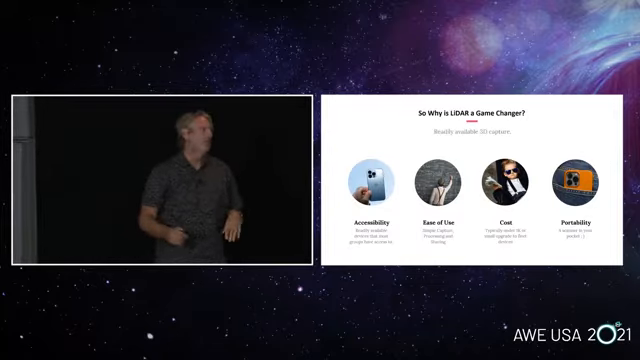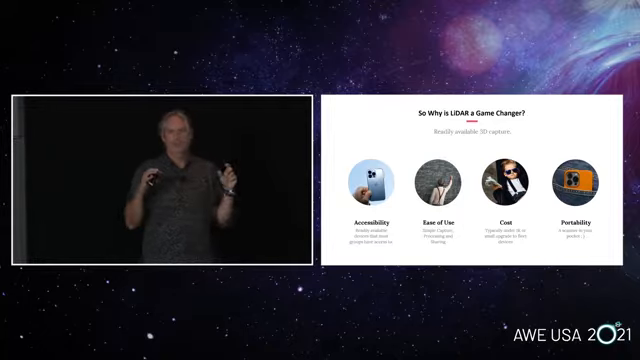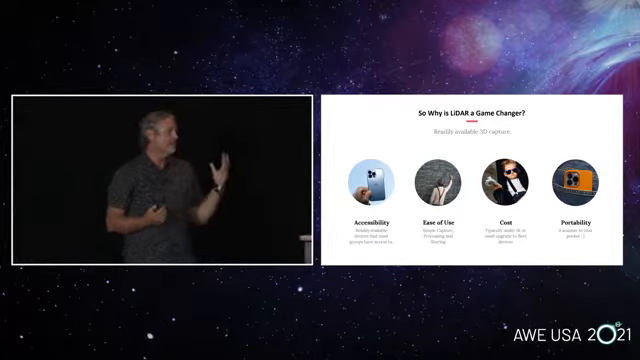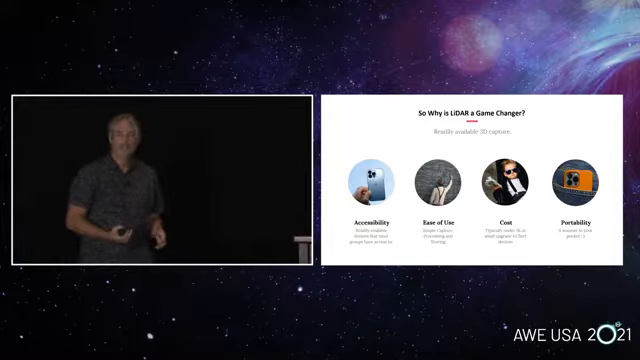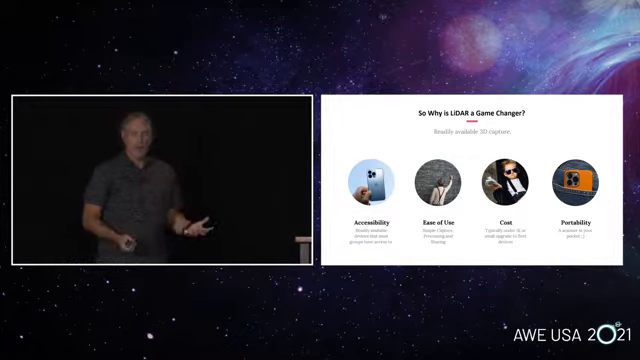And why is this so important? It's important because of a few factors that photogrammetry or typical 3D scanners didn't have. First, it's accessible. It's in my pocket. I'm walking around with it. It's really easy to use. The cost is fairly cheap.